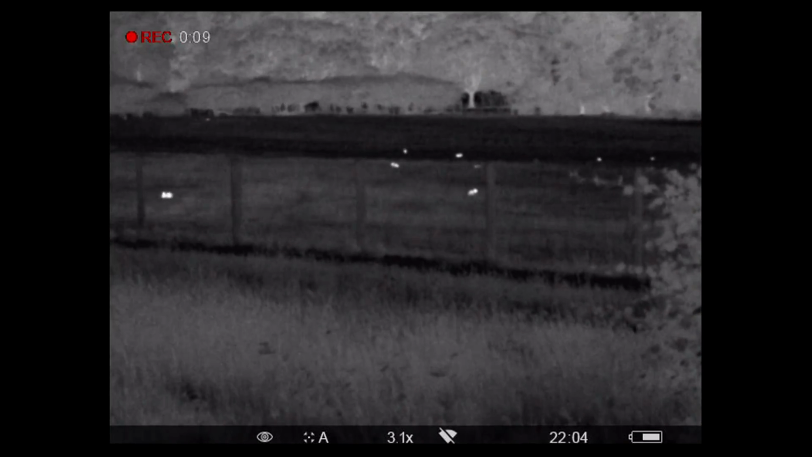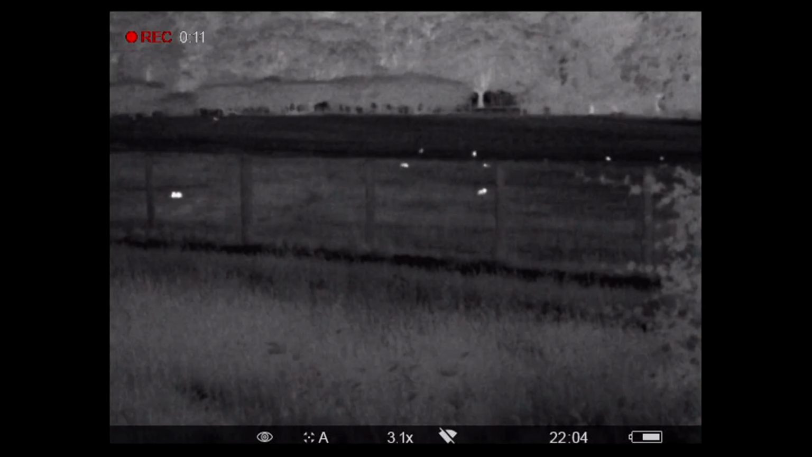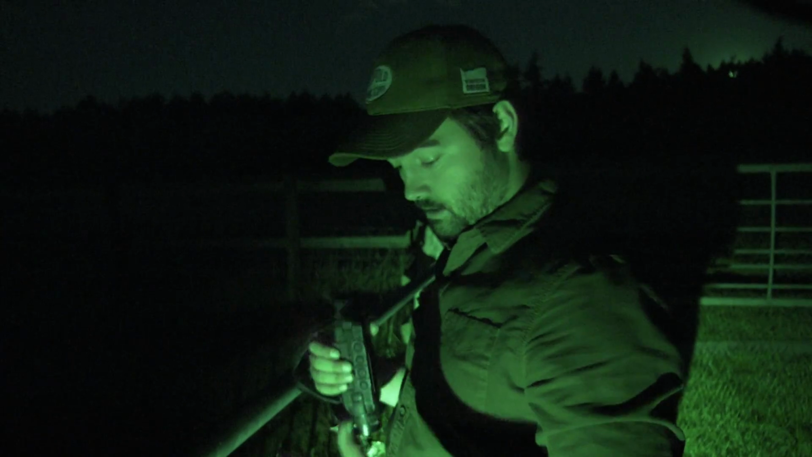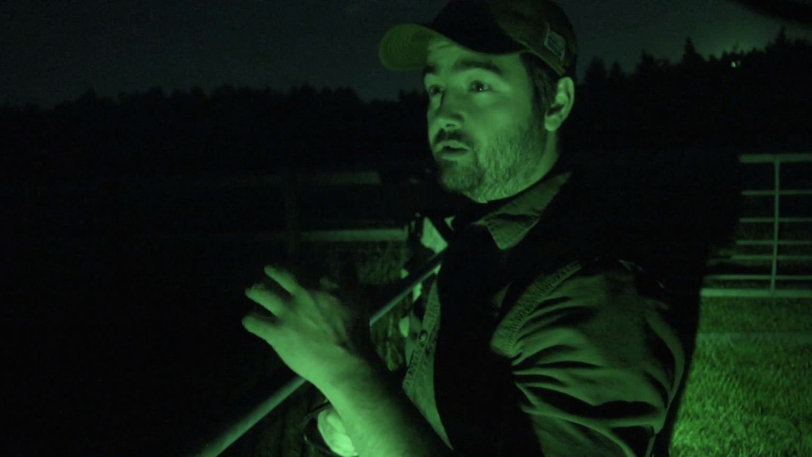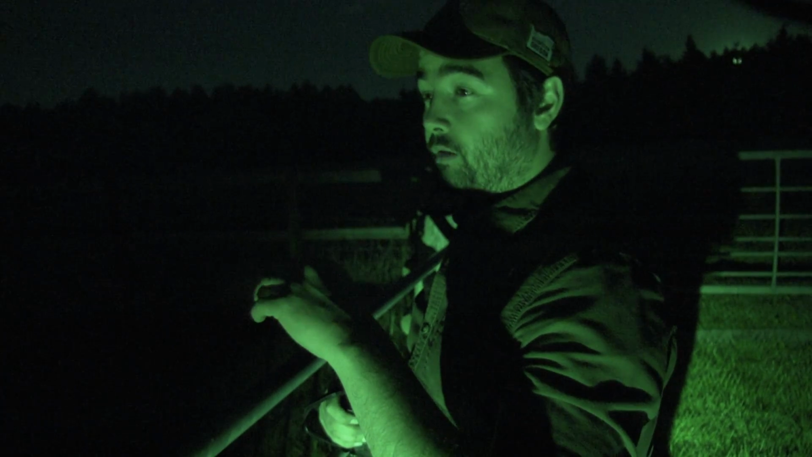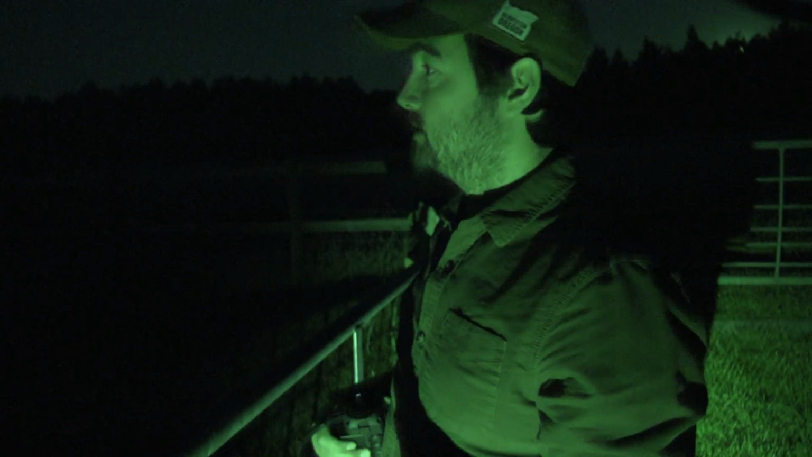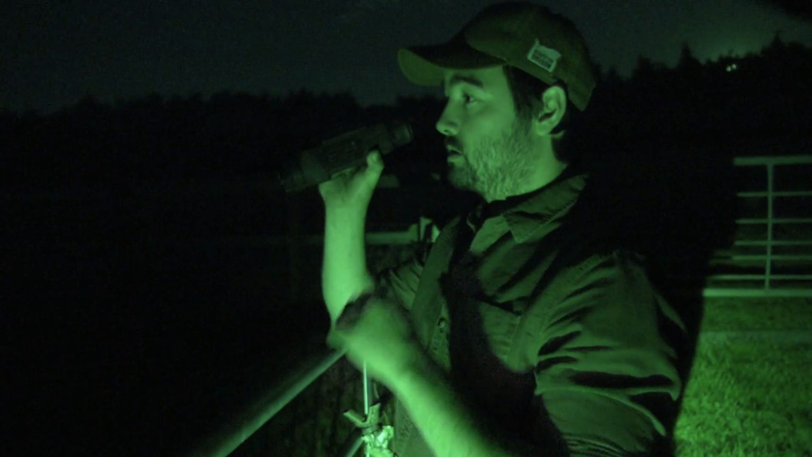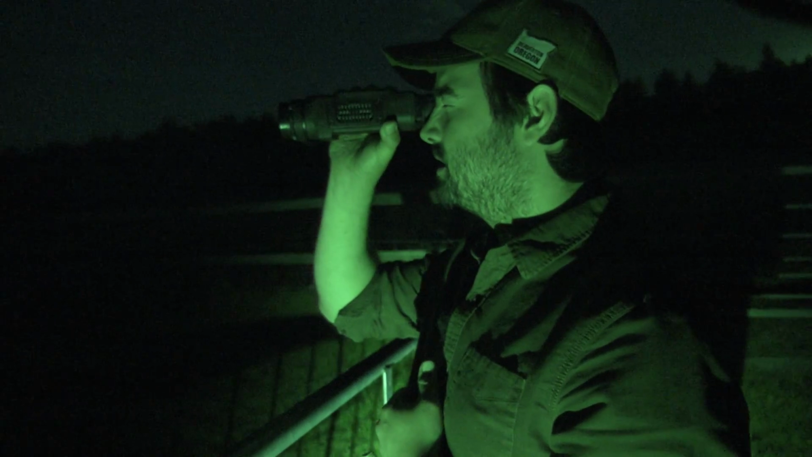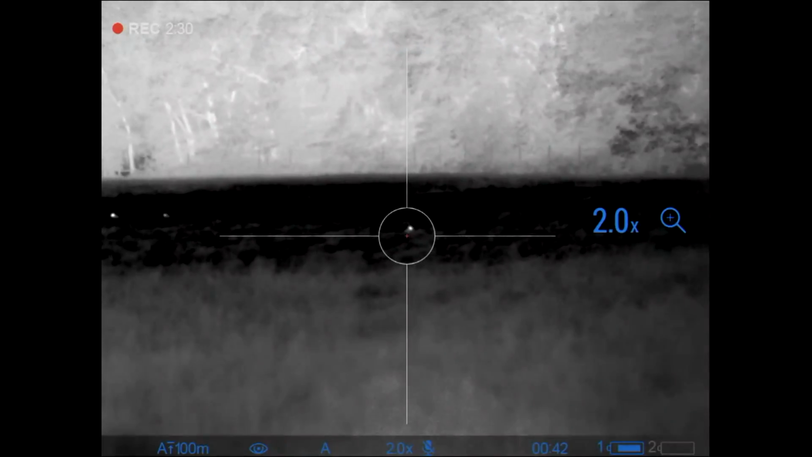Just having a quick scan now. But yeah, the idea that you can just quickly swap from this to the rifle straight away, and if there is something in the vegetation, the main thing is that you can 100% identify what it is. So say we can see a rabbit in there, and then you'll cut through some of that, and then we can take a shot if it's safe to do so.